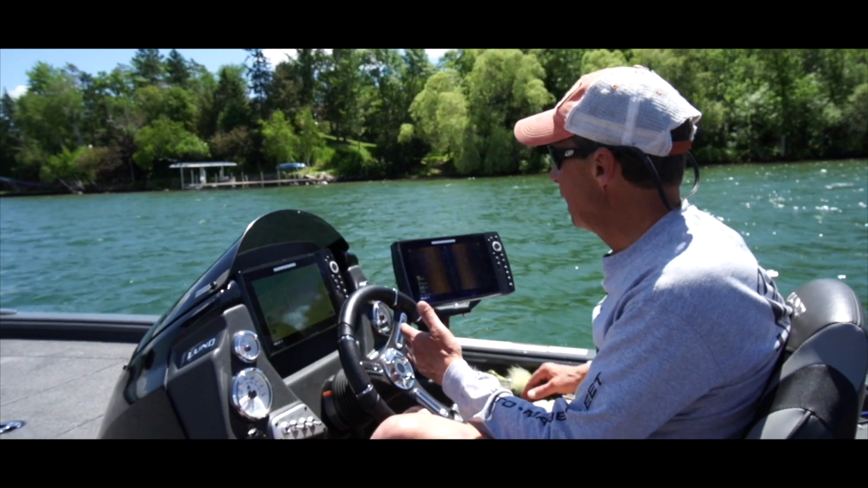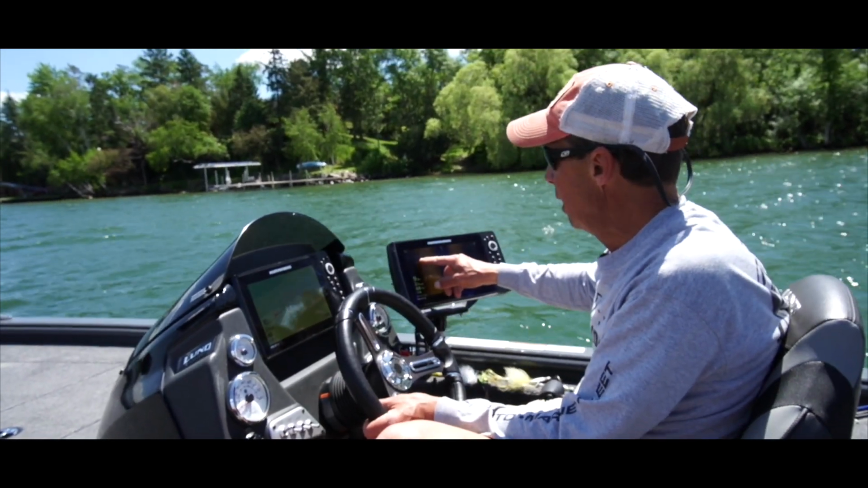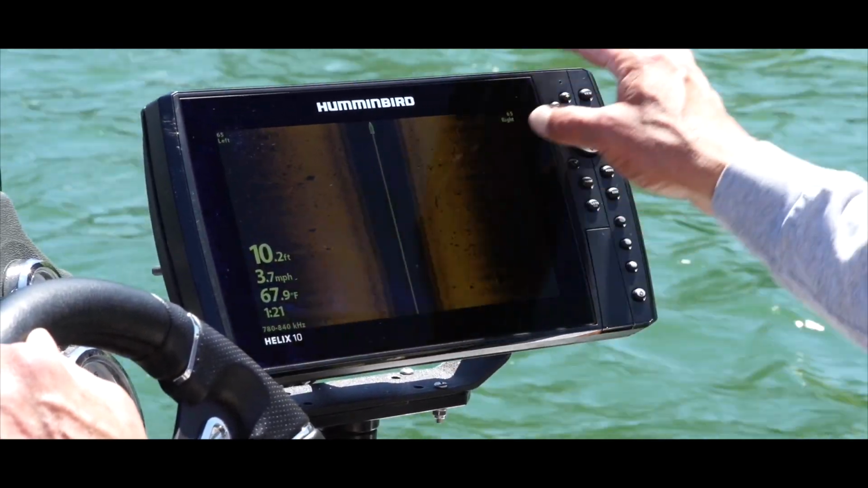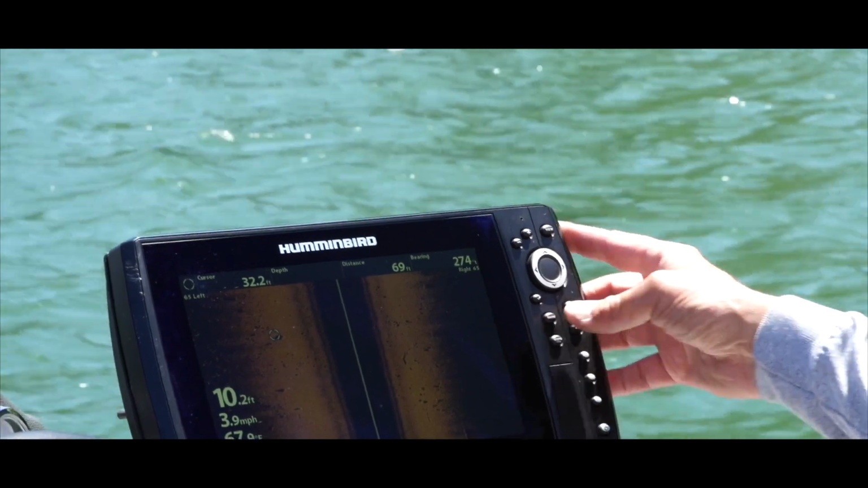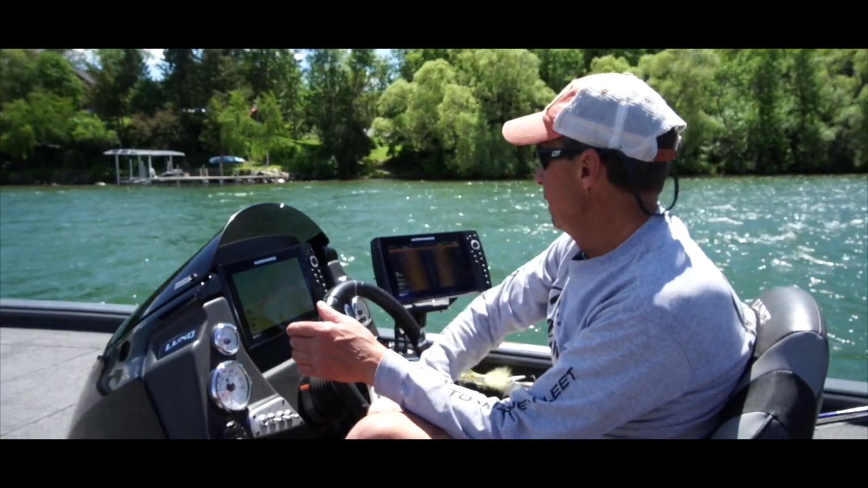And that's where the side imagery is so fantastic, because you can see right now I'm going over a great big rock pile about 15 feet that way and a couple of big boulders on this big flat. That's a really key spot. So what I can do is just pull my cursor over, identify that big boulder, and mark it. I just saved that waypoint on that boulder.